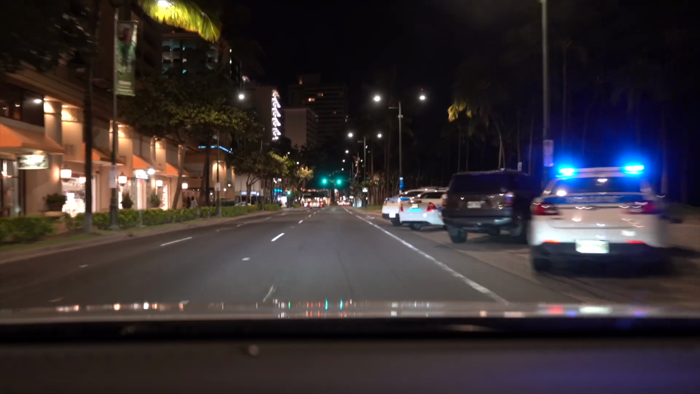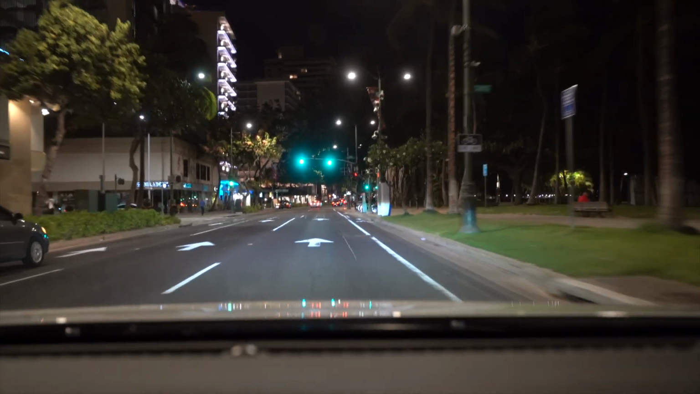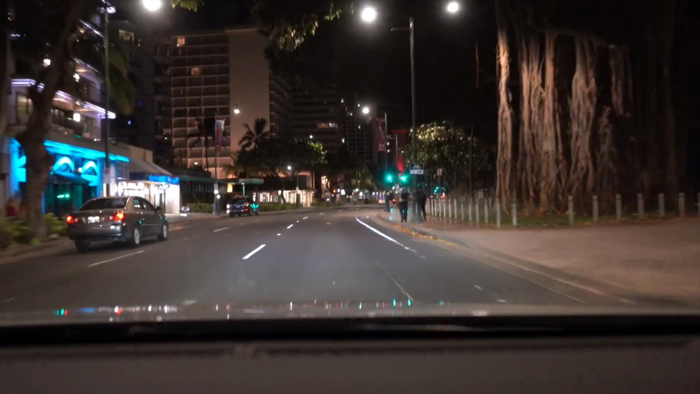Most of the restaurants have closed down. I think all of them are closed down by now for the night. So there's nothing else to do but to have a beverage, cold or hot, so choose to.